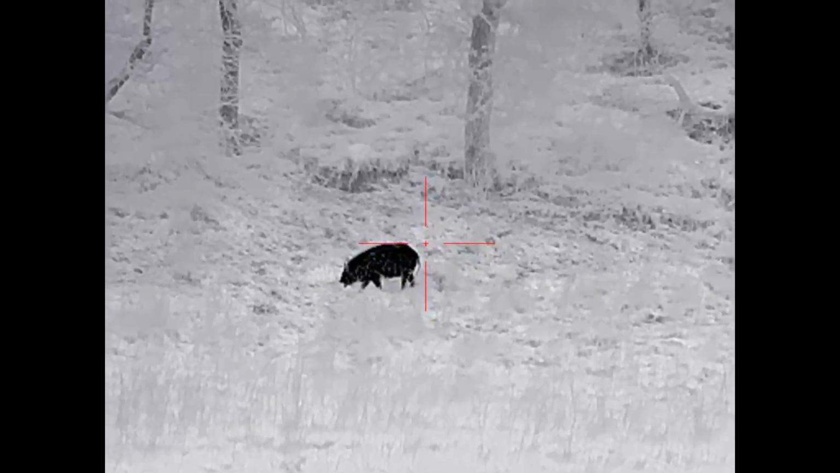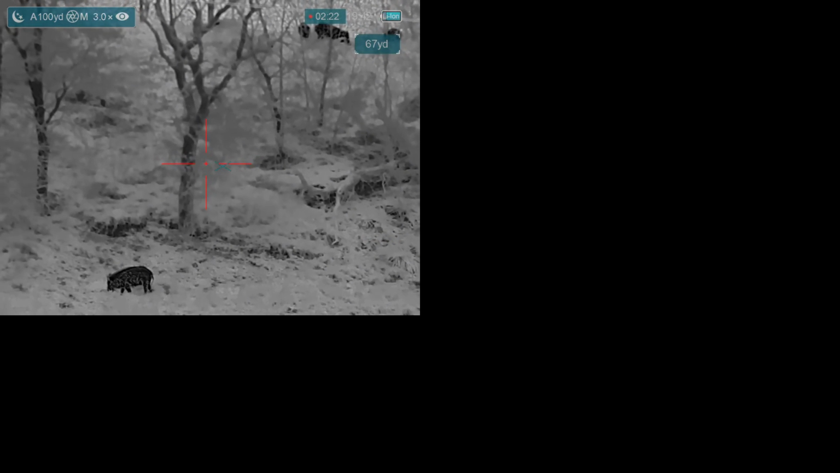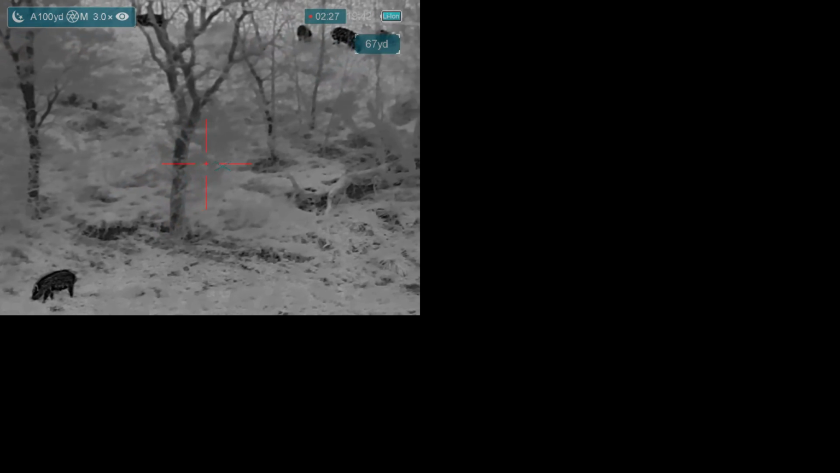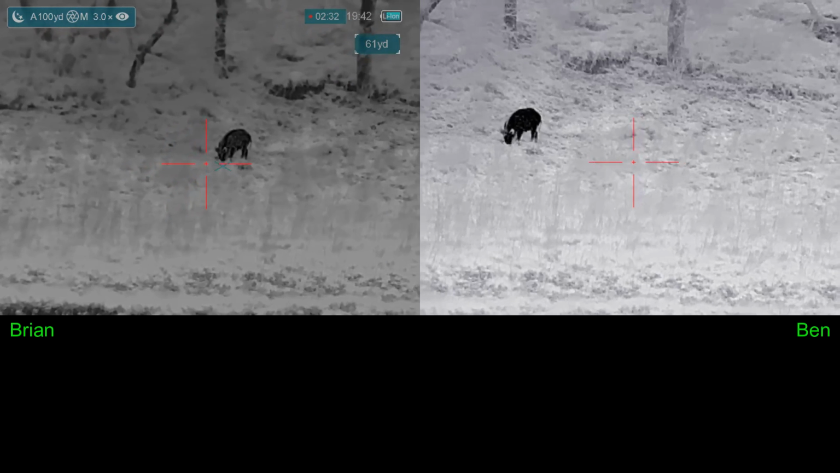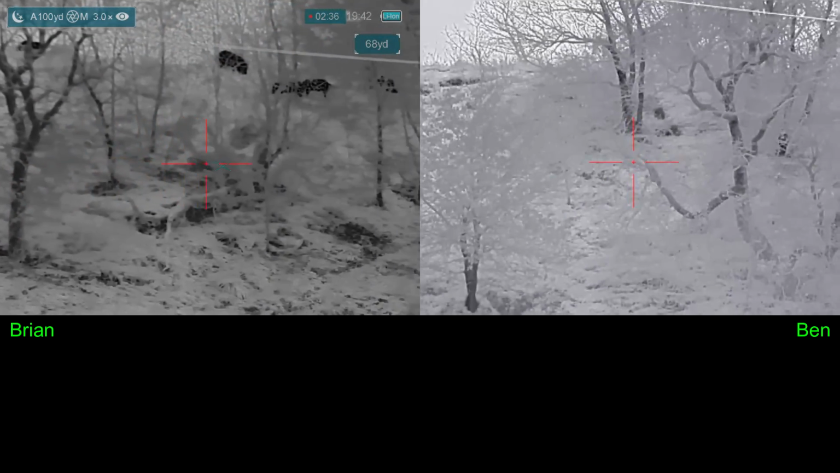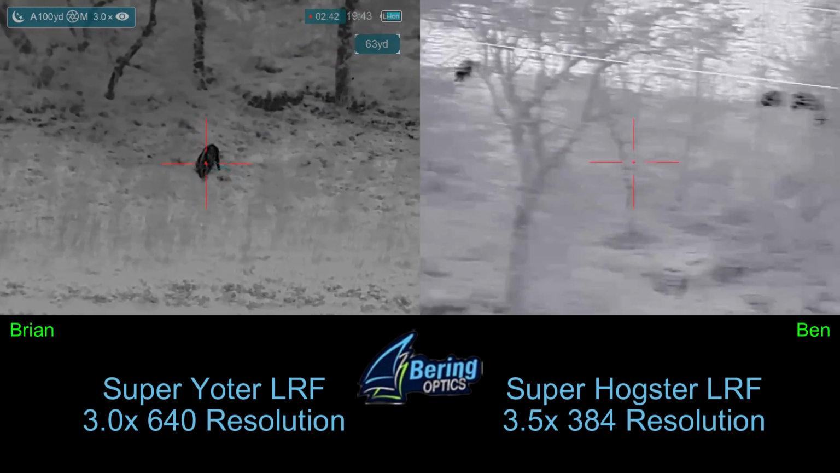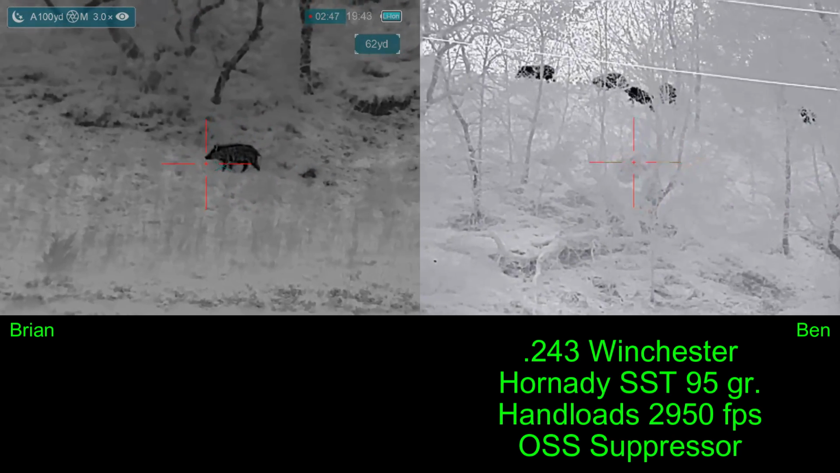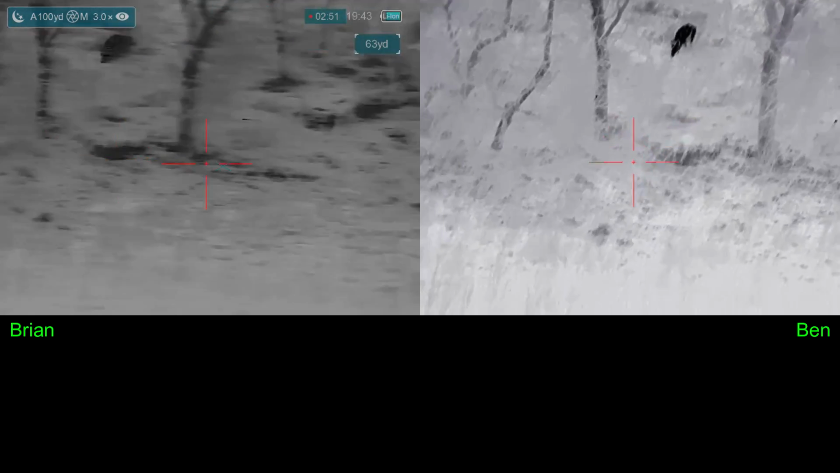So right now we've got one hog down on the ground with us, which was a surprise. This is crazy. The one on the ground is a female. Okay. You keep an eye on her. So we're waiting to see if any other hogs come down the hill. Ben's going to be shooting a .243 Winchester once again. Okay, we got one coming down with it.